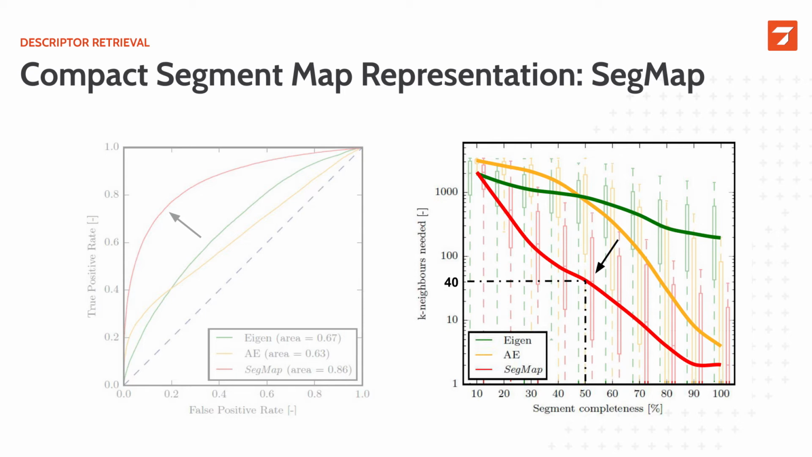On the y-axis, we have the number of neighbors that need to be retrieved before finding the correct segment in the target map. Also note the log scale, and in this case, the lower the better. We see that the eigendescriptors are not that well suited for this task, as often we need to retrieve roughly 100 neighbors before finding the correct match.